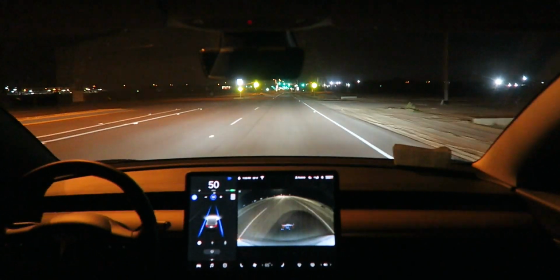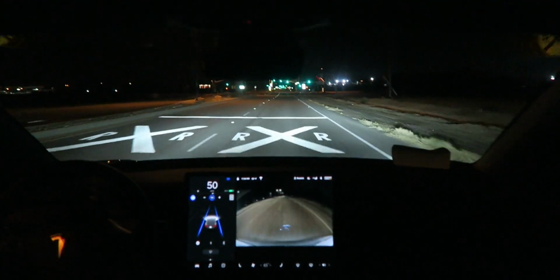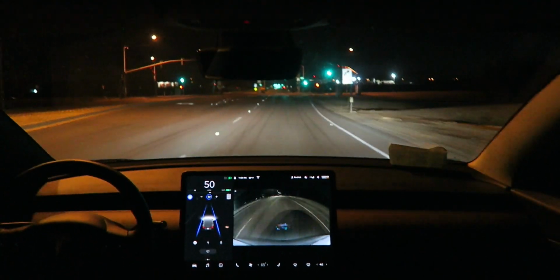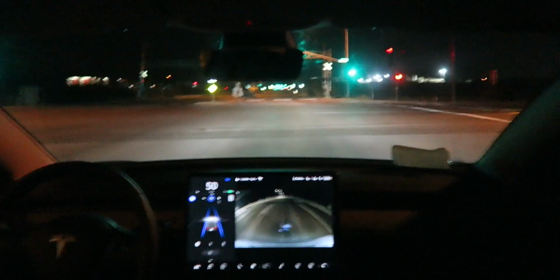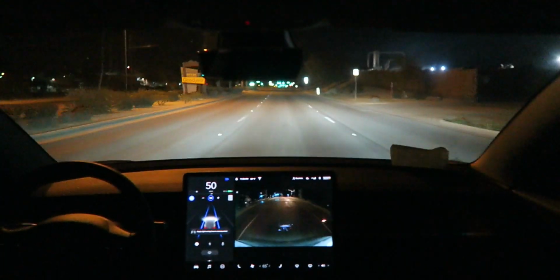I guess I'll just keep going straight. We're going to go through a train track, it looks like. So that means we're going to be going up and over, so let's see how that goes. Okay, we didn't go into the turning lane. We're going straight. Okay, I guess we didn't go up and over anything.